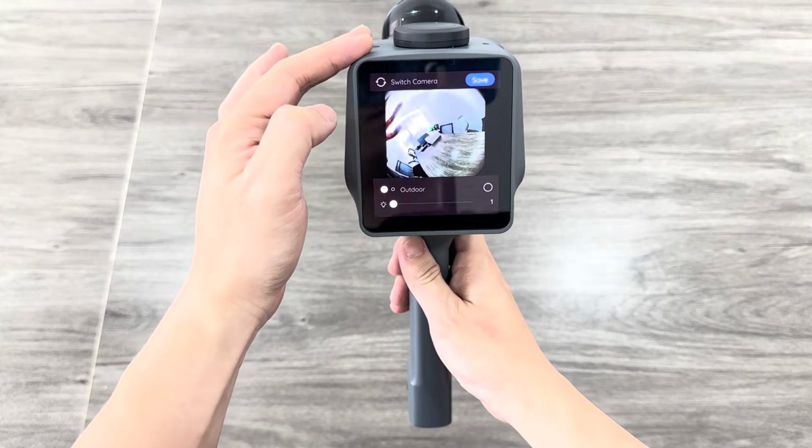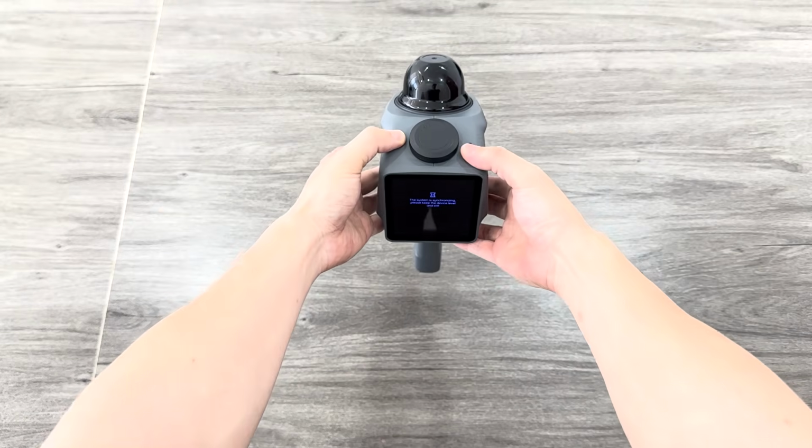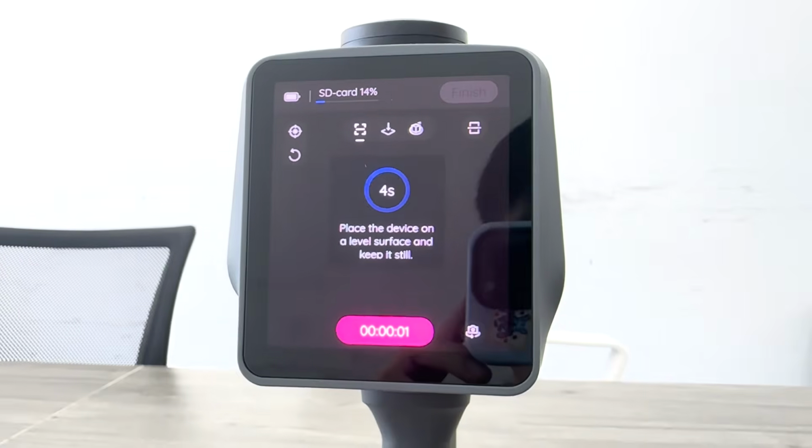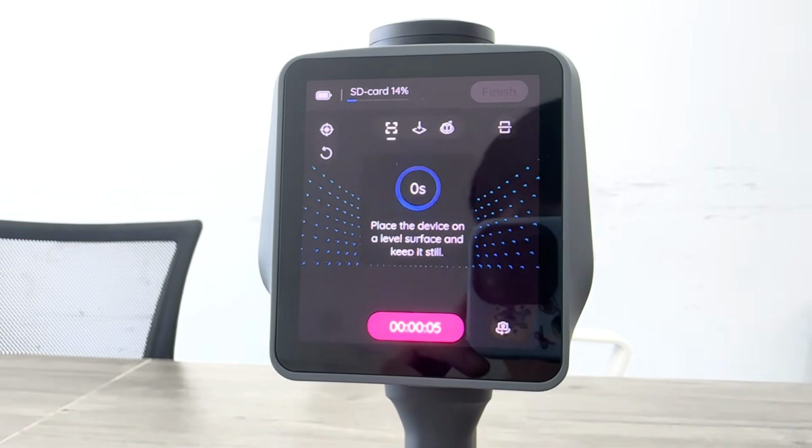And once you power up the device, the first thing it does is initialize its sensors. You will want to place the scanner on a table or stable surface and keep it still for a few seconds while it calibrates.